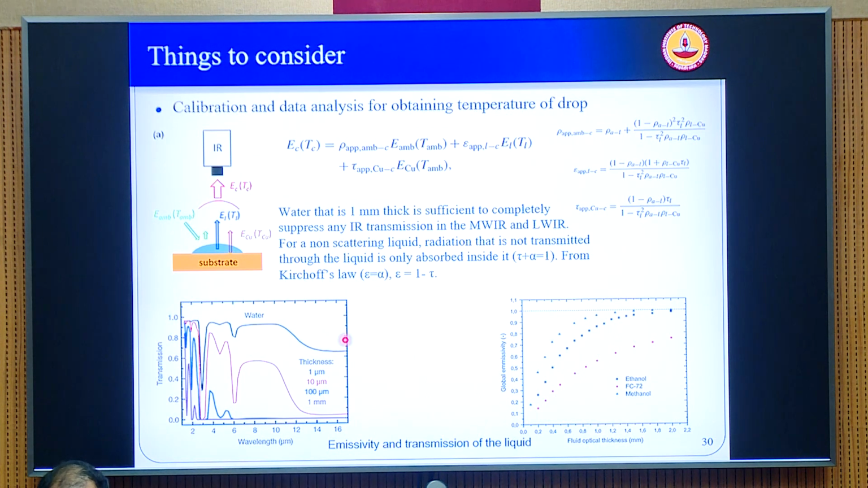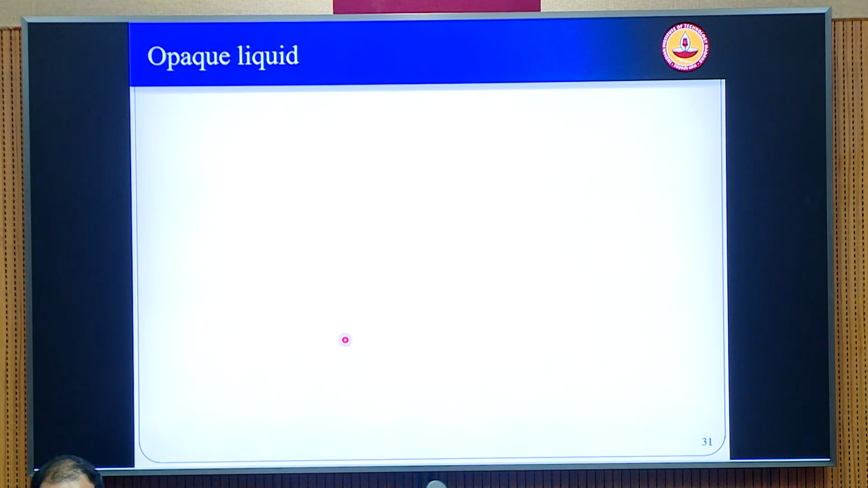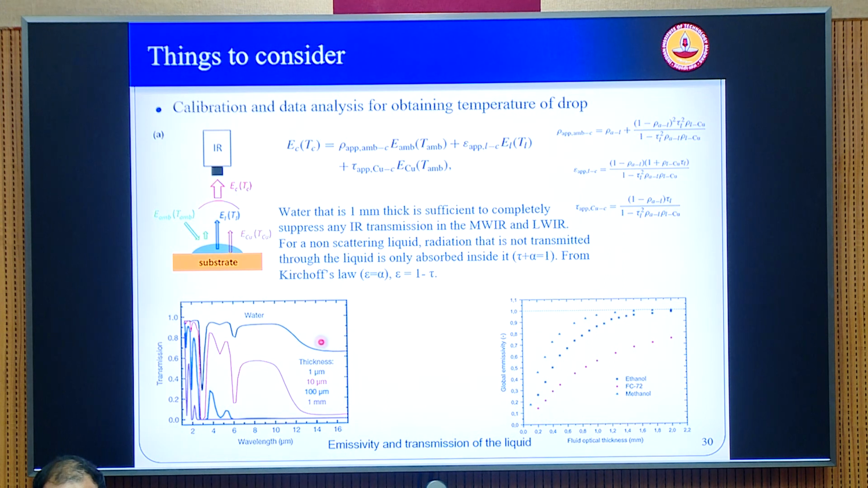I think this should be the other way. The transmission of water at 1 millimeter should be almost 0. Yeah, sorry. So the 1 millimeter is 0. That's correct, I was just looking at this. Whereas at 1 micron, it is quite transmissive.